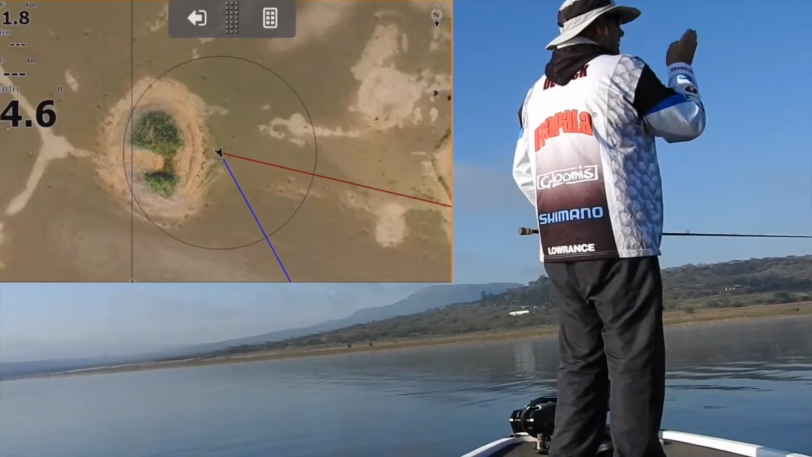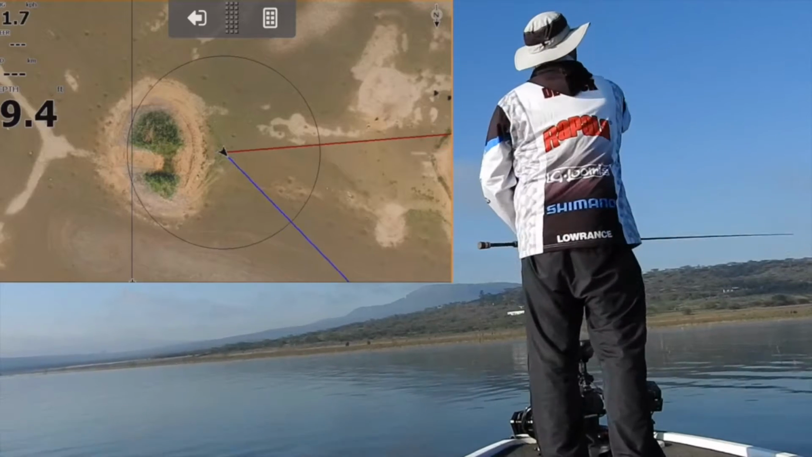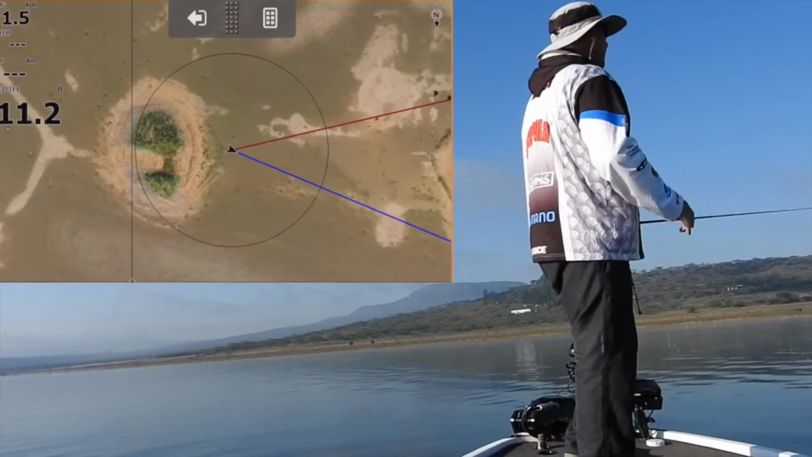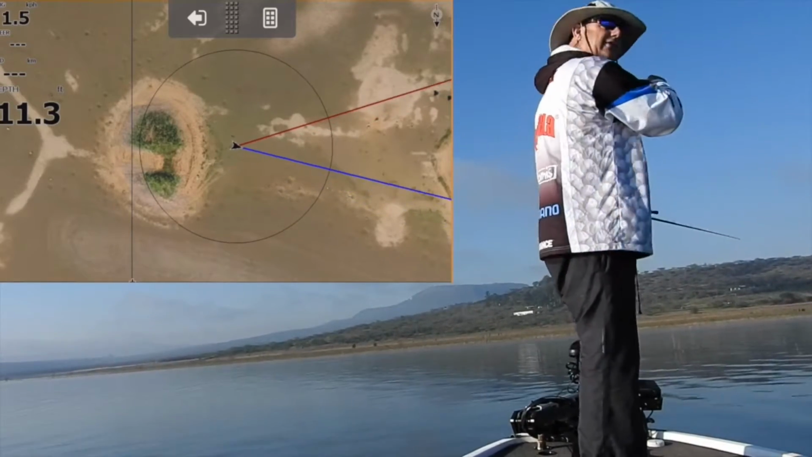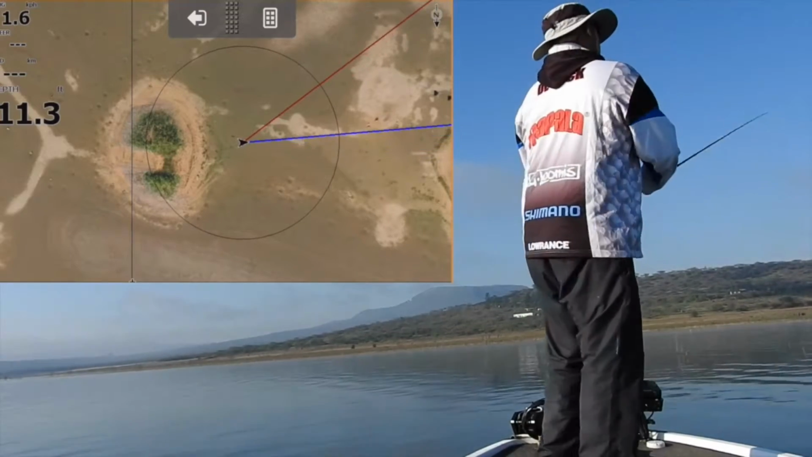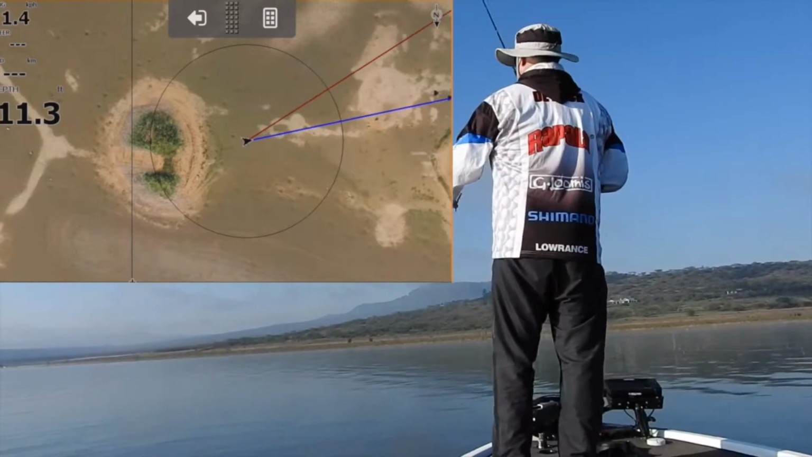So you want to put your boat pointing in the same direction as the long part of the mound. You want to cast and you want to crank and keep that crank coming up that bar the whole way. You understand what I'm saying? No.